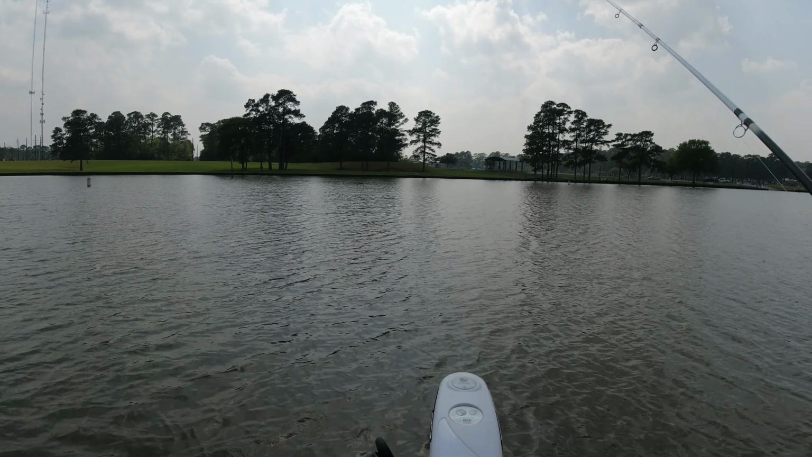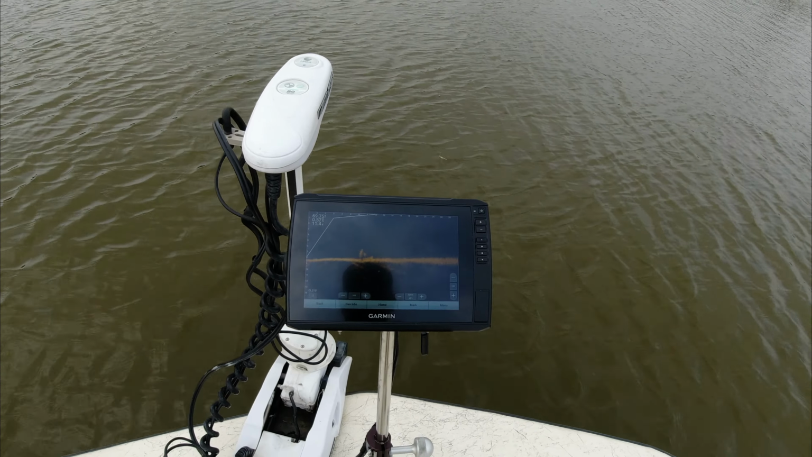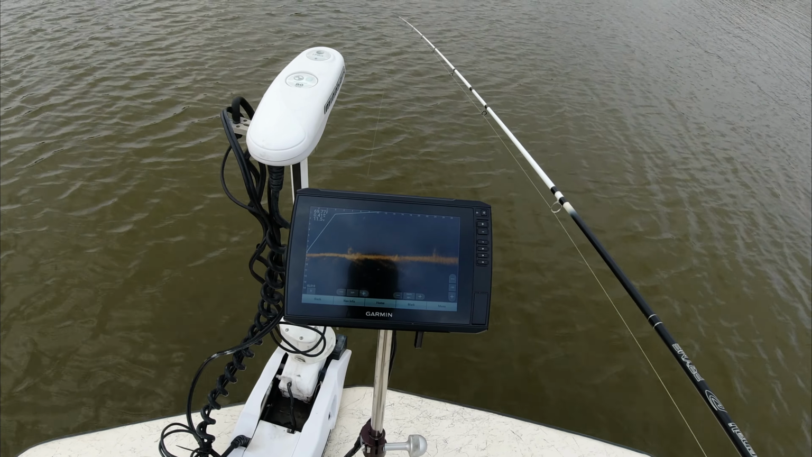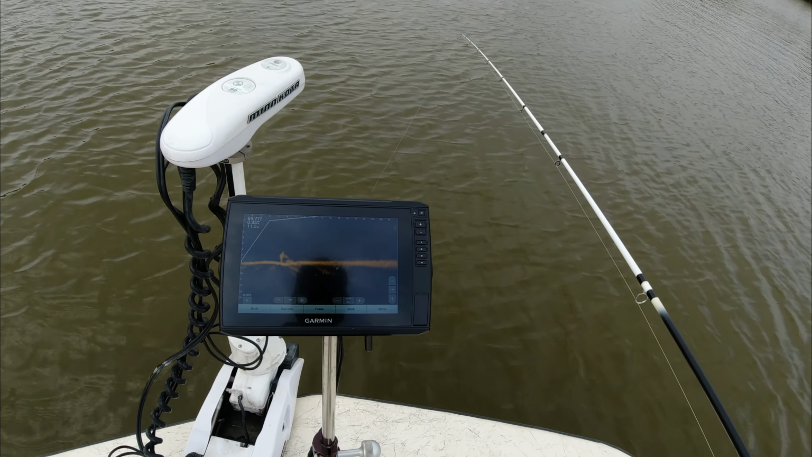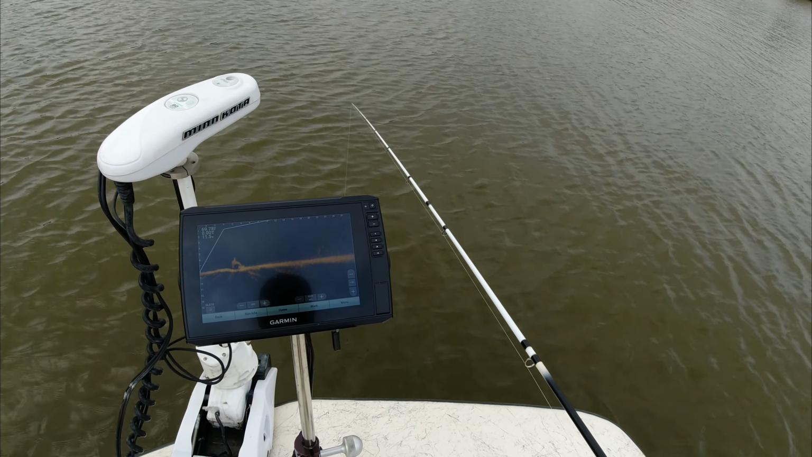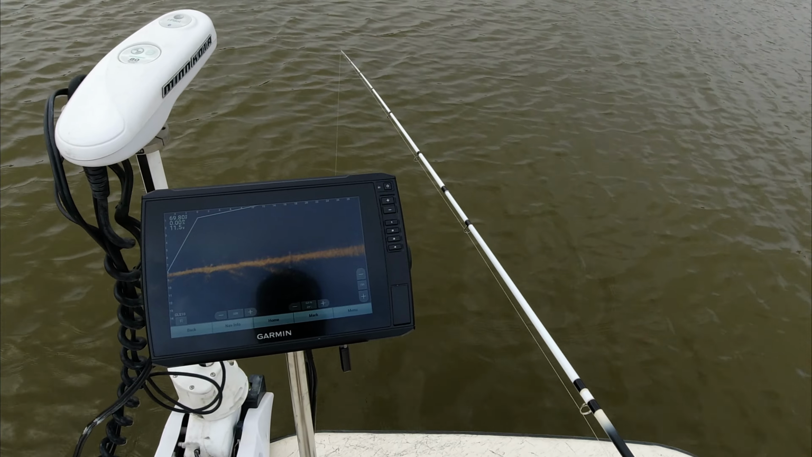Always got to enjoy that. Not sure what that is. See a big old fish bite. See a great big old fish. Might be a catfish down on the bottom. You just never know. You got to put a jig down there to see. Could be that D1. Just never know.